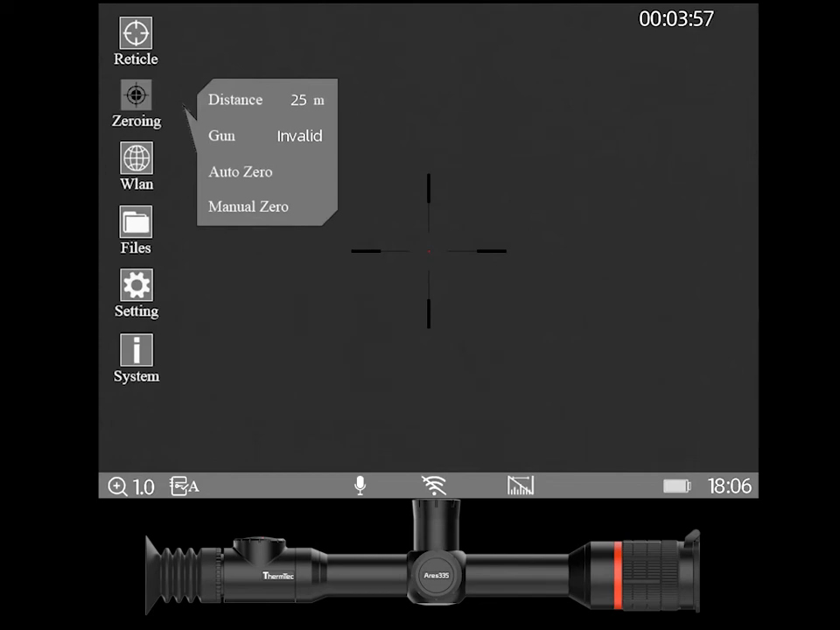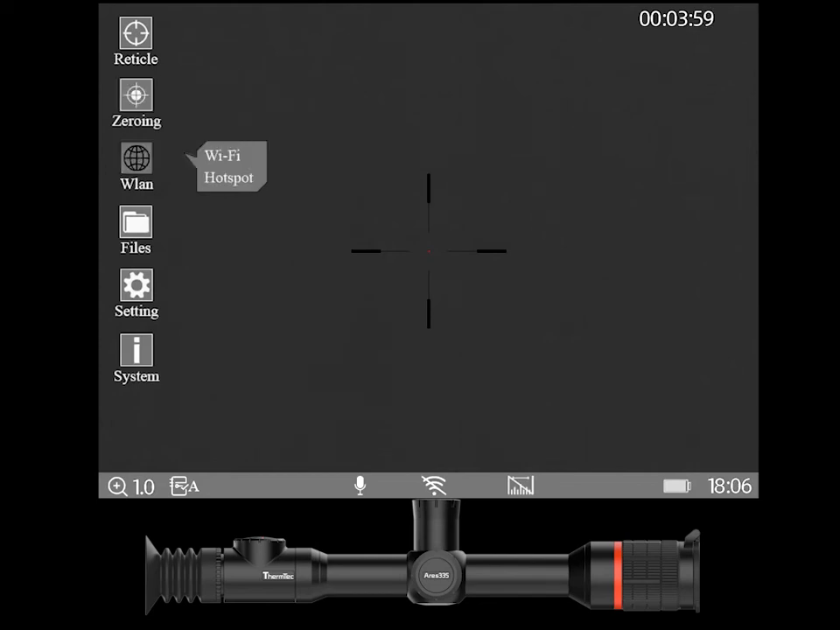It's pretty straightforward. And then we've got Wi-Fi. Now, there are 2 ways to connect this. You can either connect this scope to your hotspot, which is really good if you want to use the app to check for updates and things like that. It'll actually connect to the internet. Or you can create this, as you normally do, as a hotspot. You can also go into here and review the pictures and the video that you've taken from this device. I don't have any on here, so I can't show you that today.